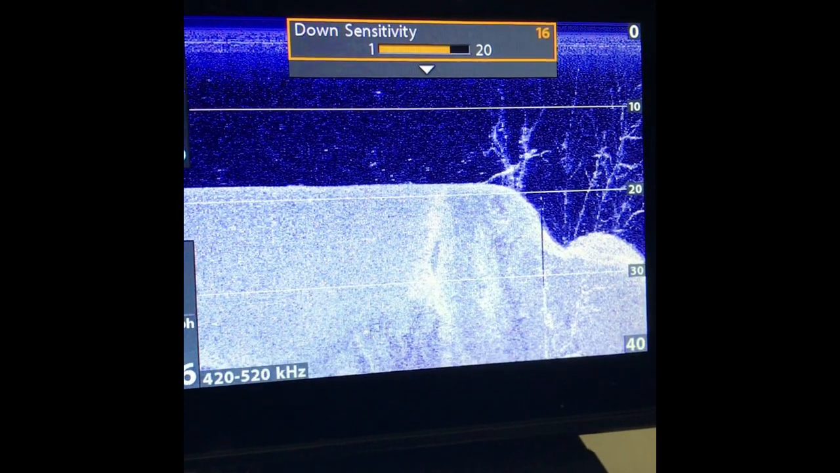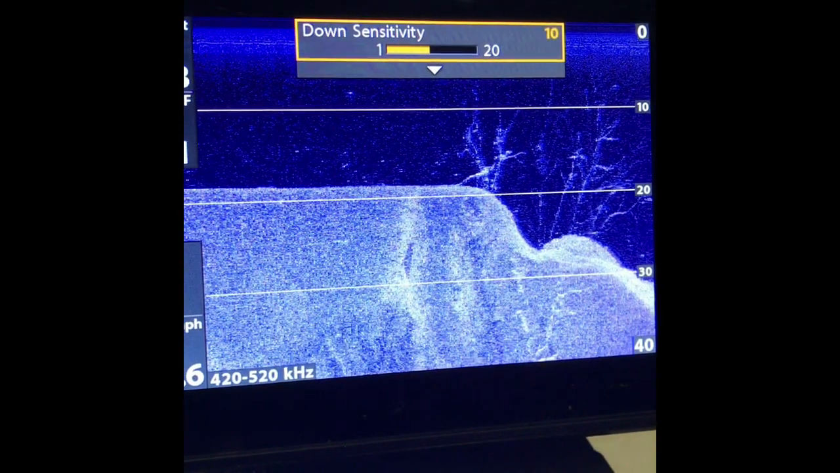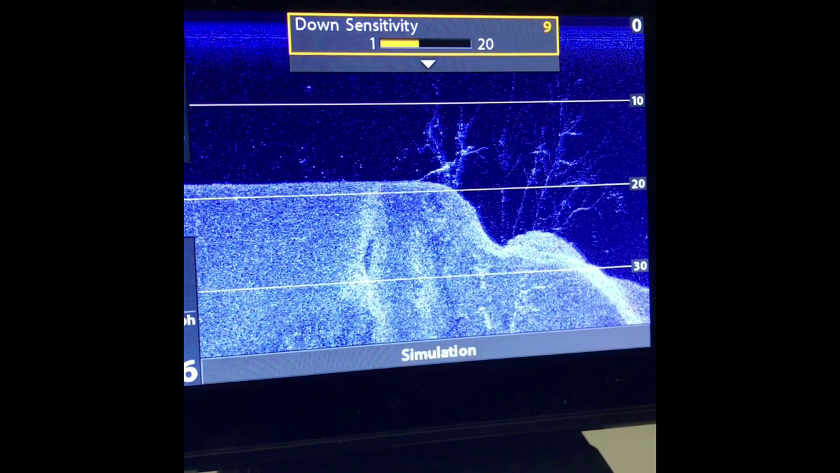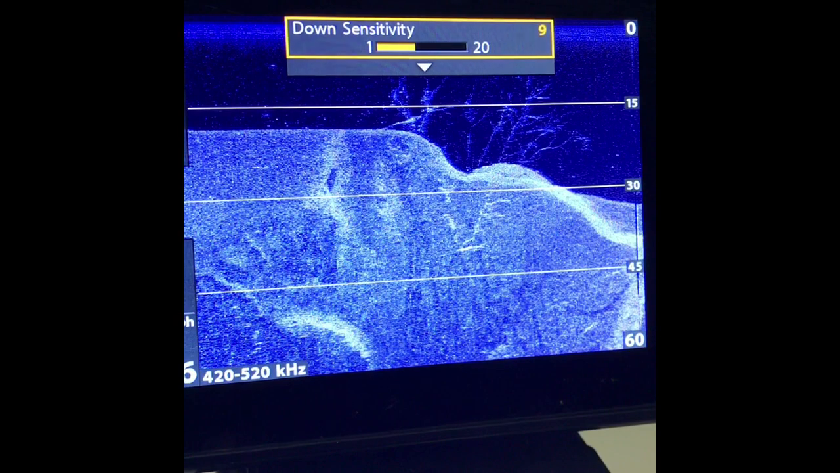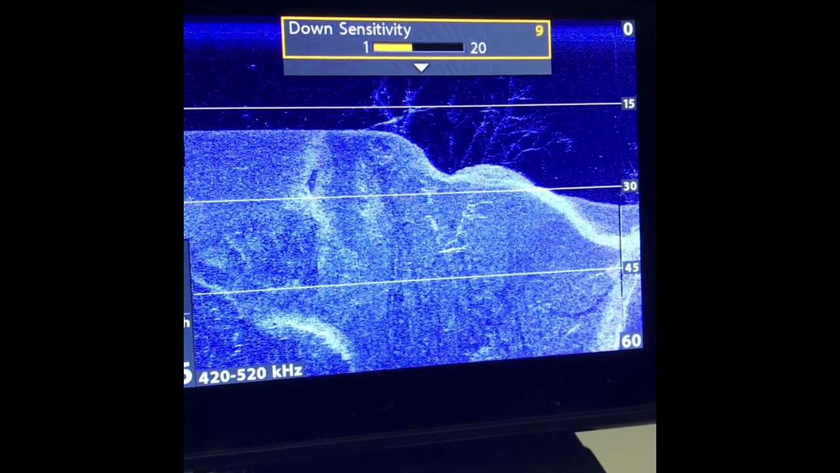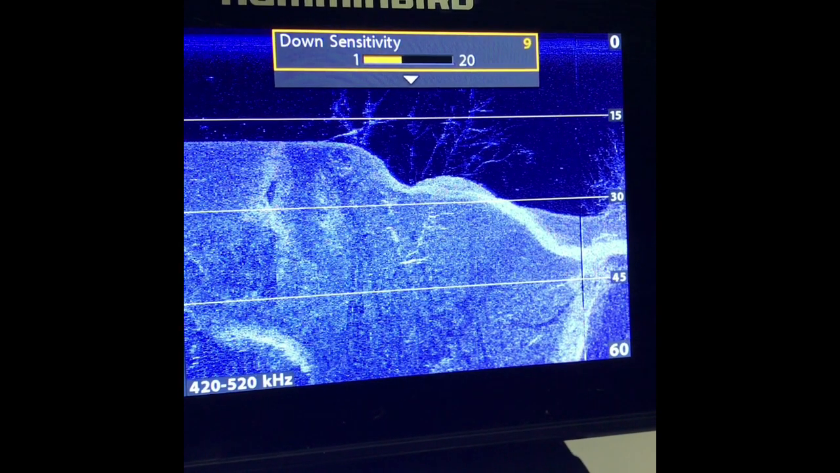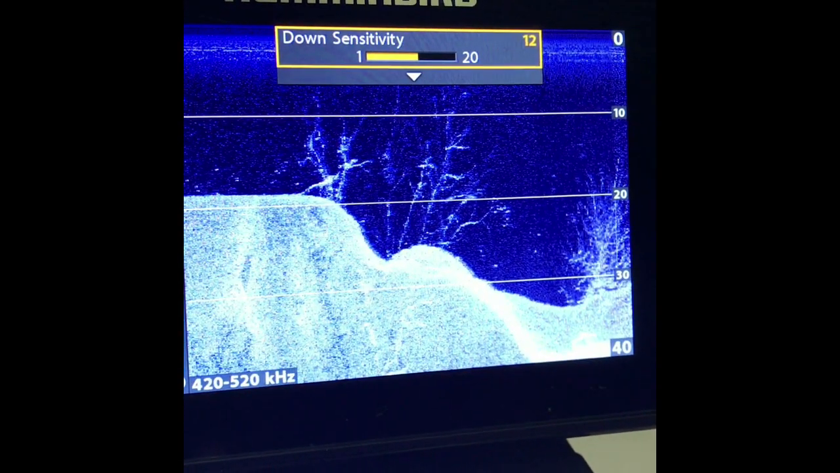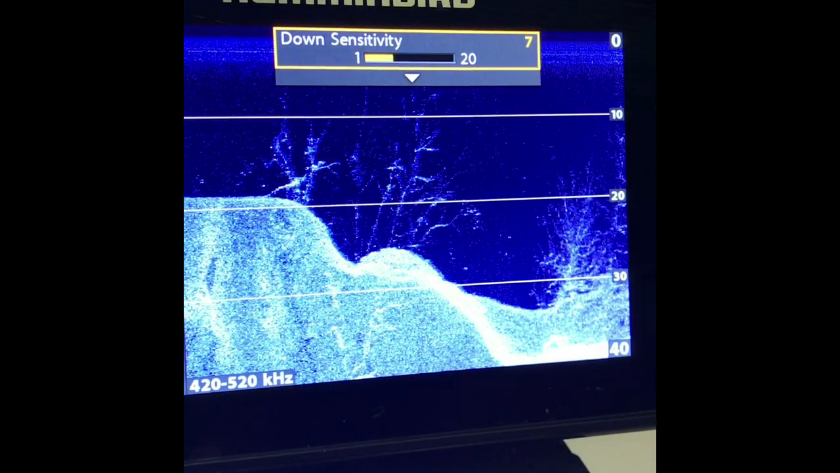I'm going to bump that sensitivity back down to about a 9, which is where I normally keep mine at. So you can take a look. I can see what we've got going on under the water, but I don't have all of that extra clutter in there. And again, play around with it. Sometimes you may find you bump up to a 12, and that's giving you what you're looking for. Sometimes that may be too much. You've got to get yourself down a little bit lower.